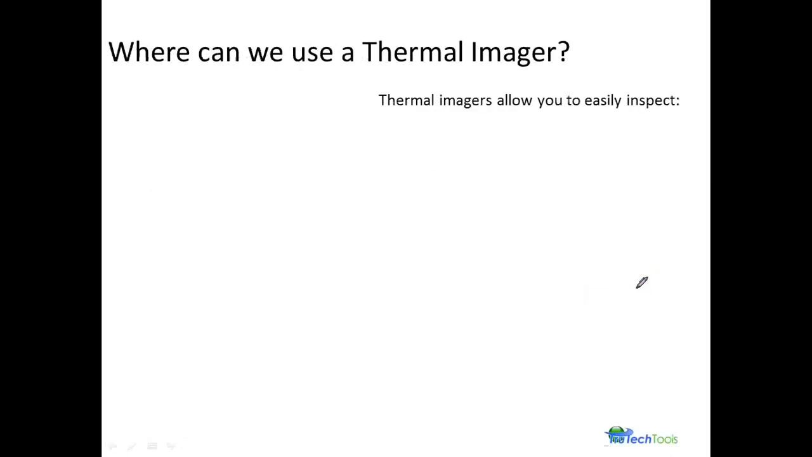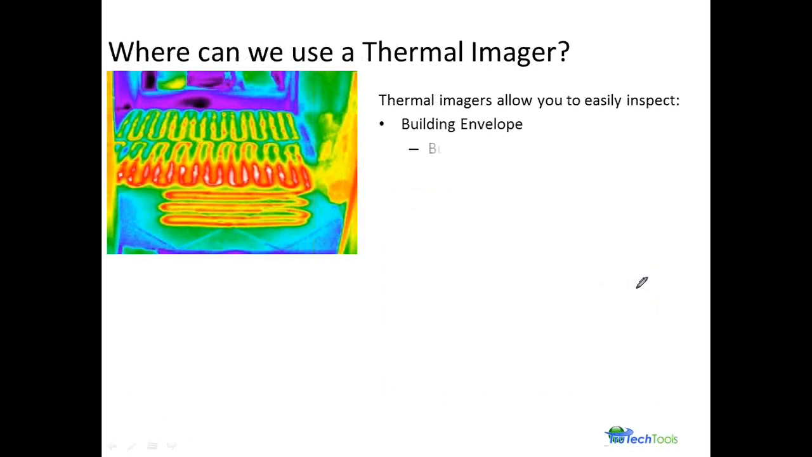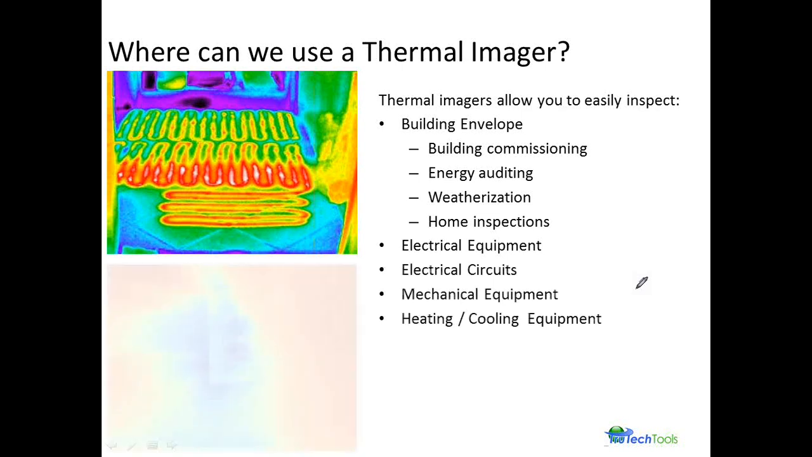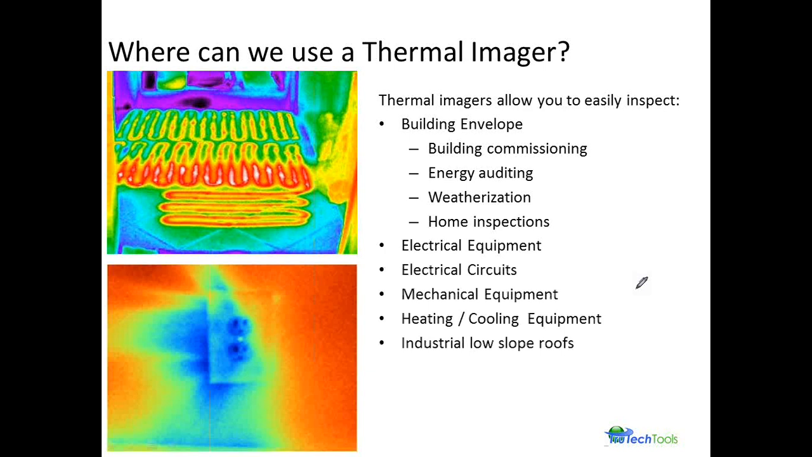Where can we use thermal imaging? Well, they're easy to expect. Building envelope. We can use it for building commissioning, for energy auditing, weatherization, home inspections. We can use it for electrical equipment, whether it's in the house or for industrial applications. Electronic circuits, mechanical equipment like HVAC. Also, another key is the industrial low-slope roof, typically flat roofs on top of buildings. It does not work well for imagery of the sloped roofs on homes.